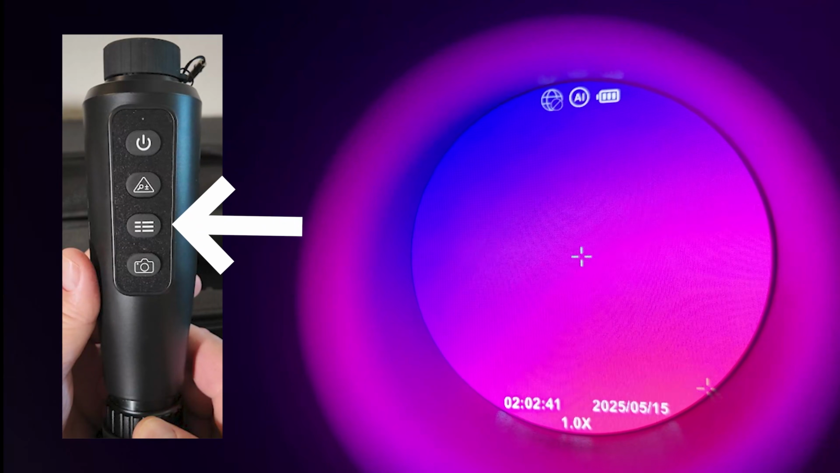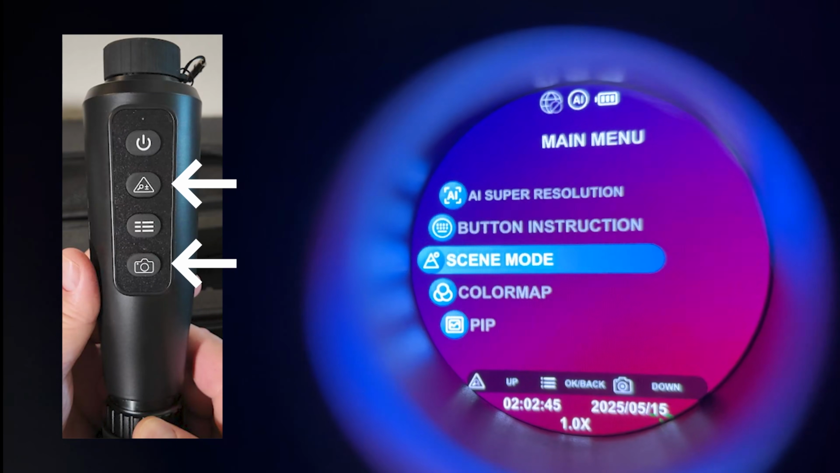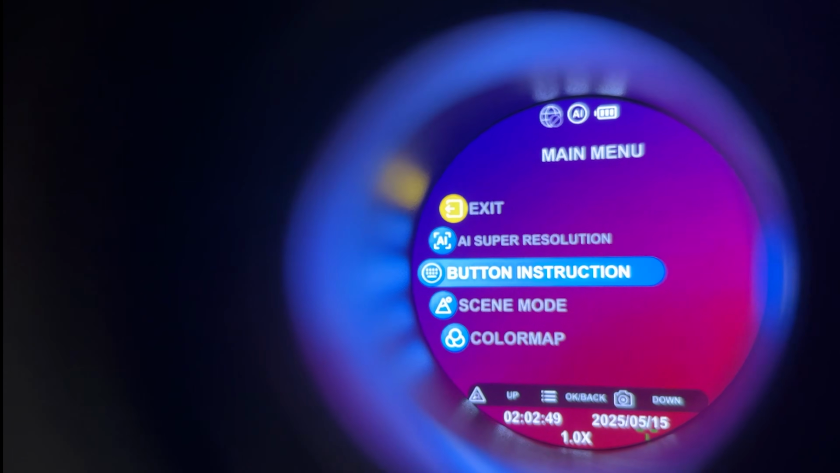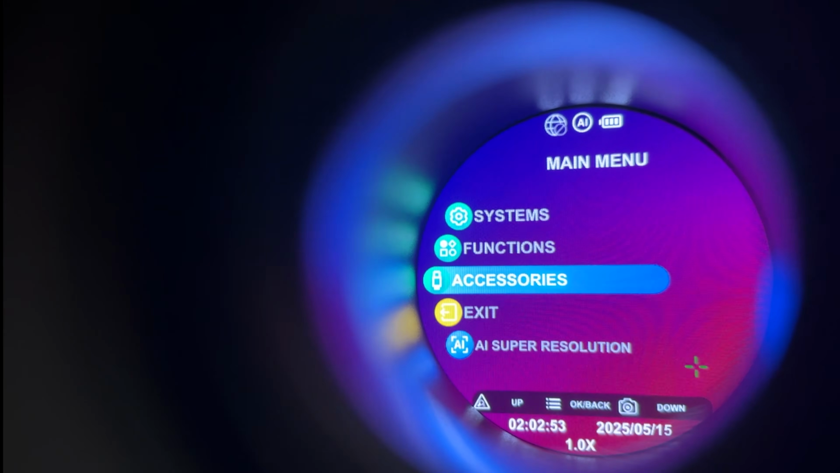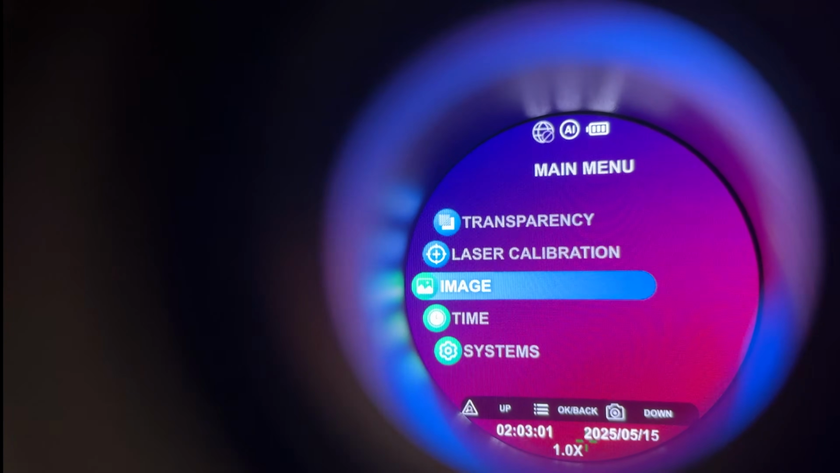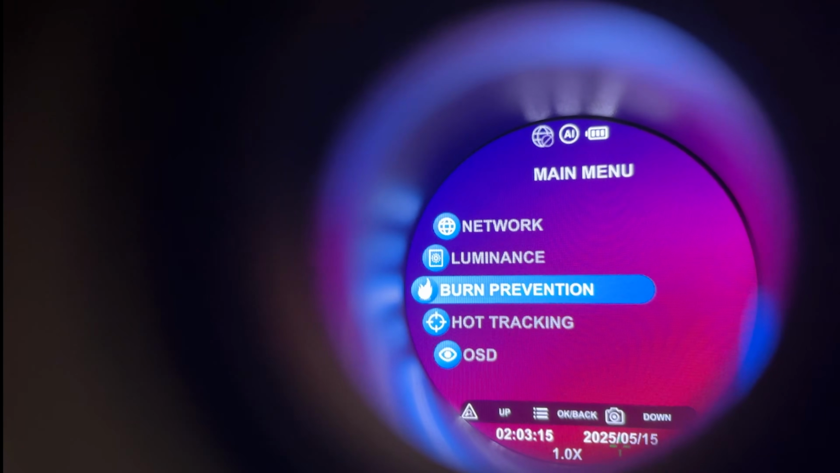First, let's talk about the menu system. If you hold this button, it'll bring up a set of menus. Then if you press the button above it or below it, that'll move the selection up or down. Here you can add AI super resolution, an external monitor, and some of the other settings that we just talked about. It also has a spot to calibrate the laser on the front of it, and whether or not you want hot tracking, which I'll point out in just a minute.